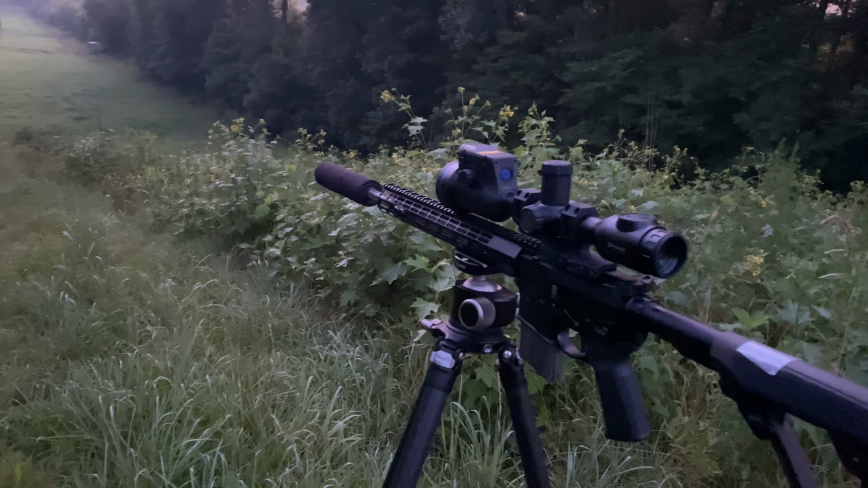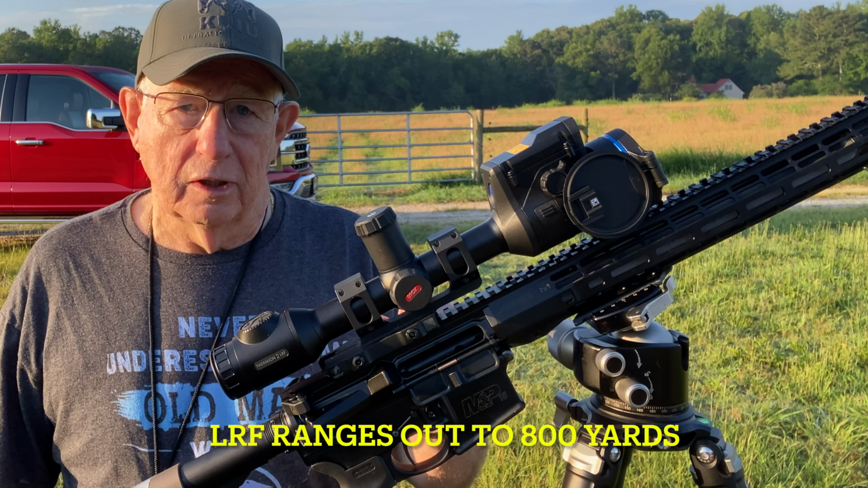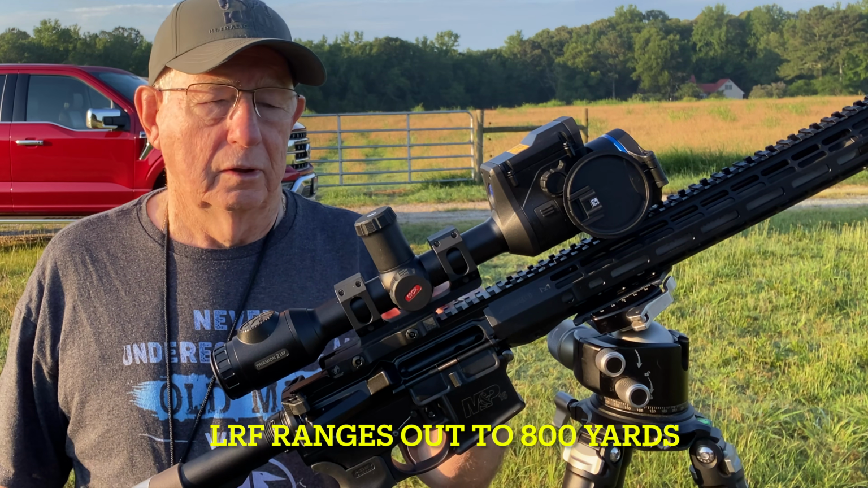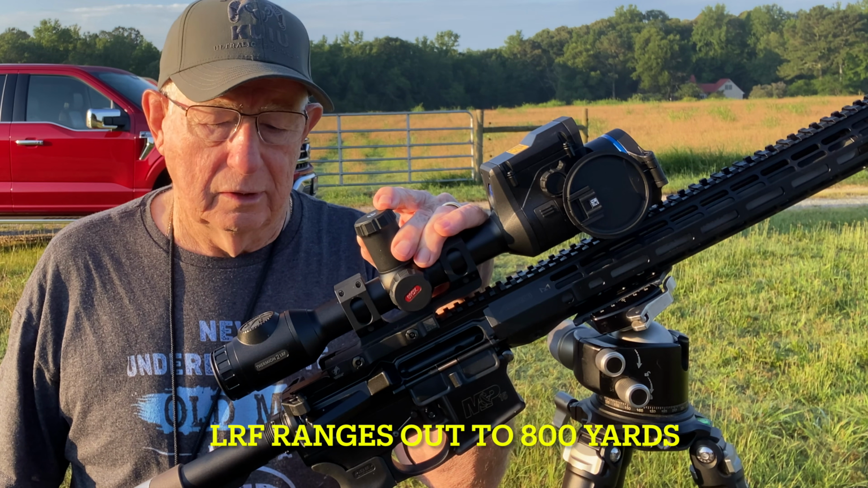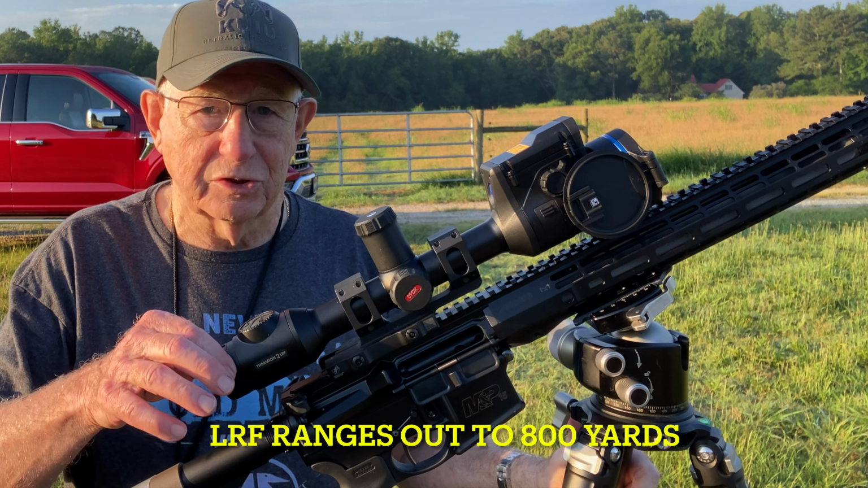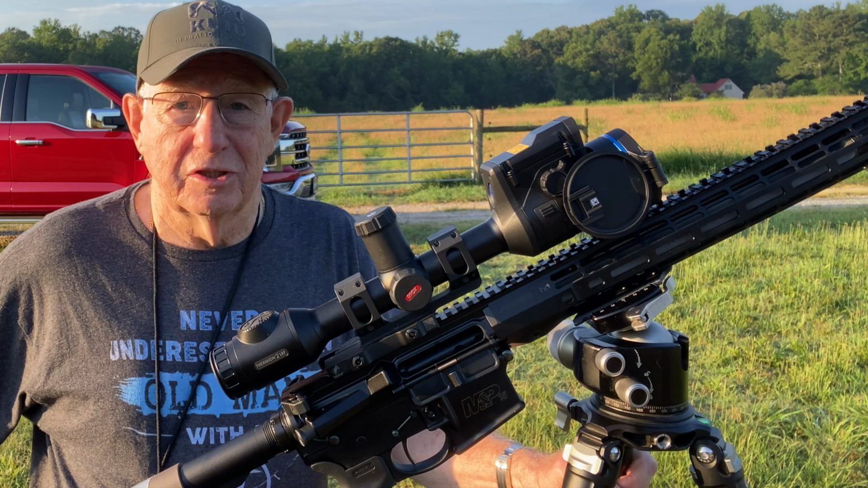This XG60 LRF comes standard with the American Defense mount. It comes standard with 2 APS-3 batteries, and of course, like I mentioned before, it's got this great display. The image is really good.